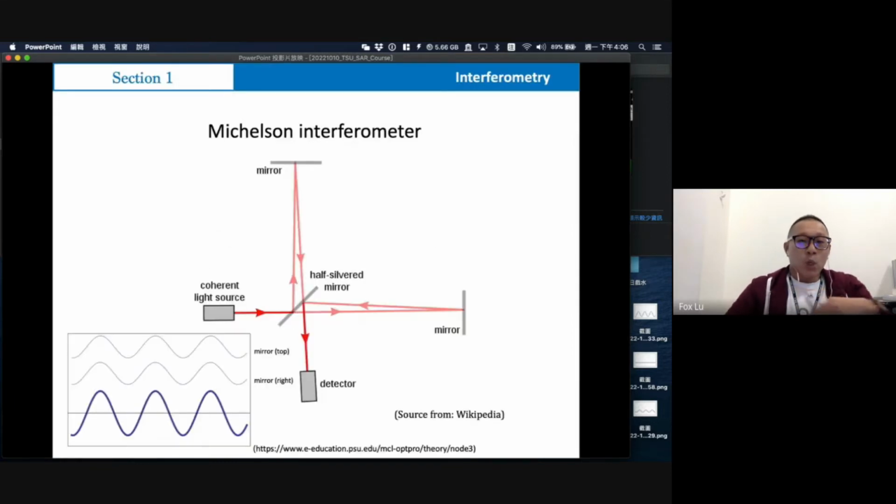Okay, so I believe you have already learned a lot of information and knowledge about SAR. So here I just explain what interferometry is. This idea is based on light. In these figures, the box means the coherent light source. It means in this box you will always put the light source.